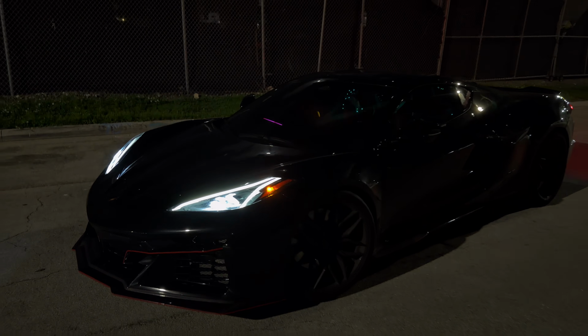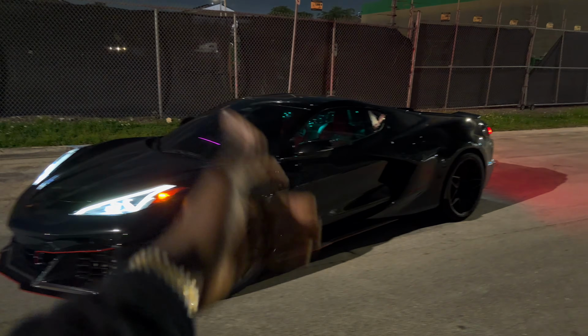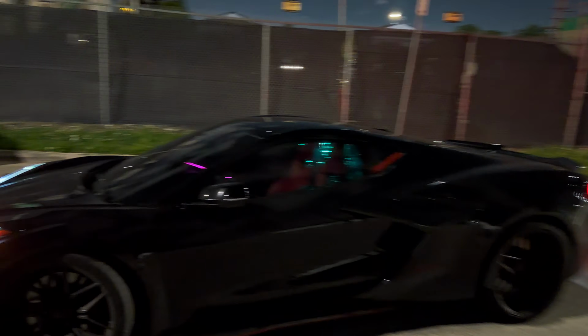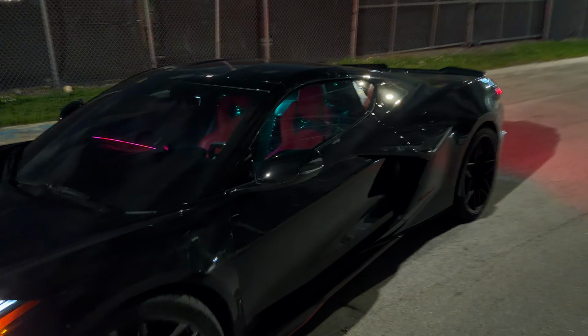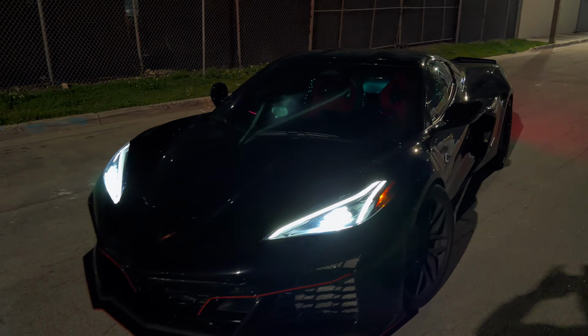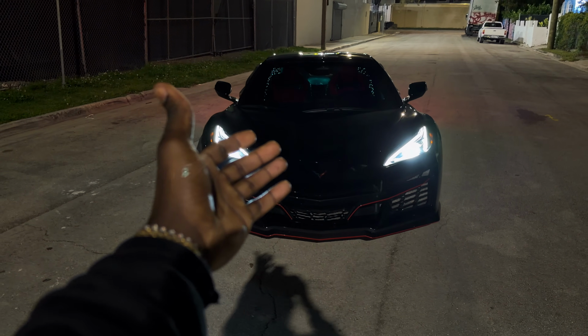A little POV inside the C8 Z06 right here. As y'all can see, this is on Demon Time. I got the red outlines, the color black is crazy. And if y'all don't know, I got ambient light on the inside along with starlights. I'm gonna be giving y'all a little POV inside the Z06 that y'all have been requesting for the longest. So let's get straight into it.